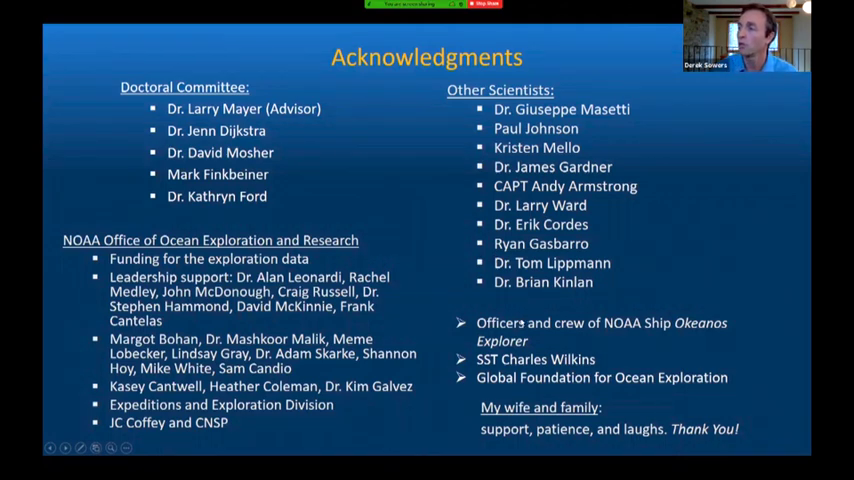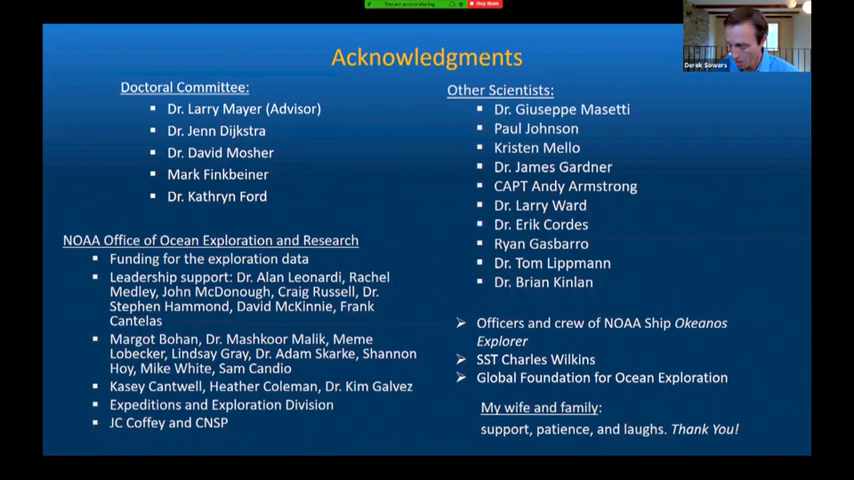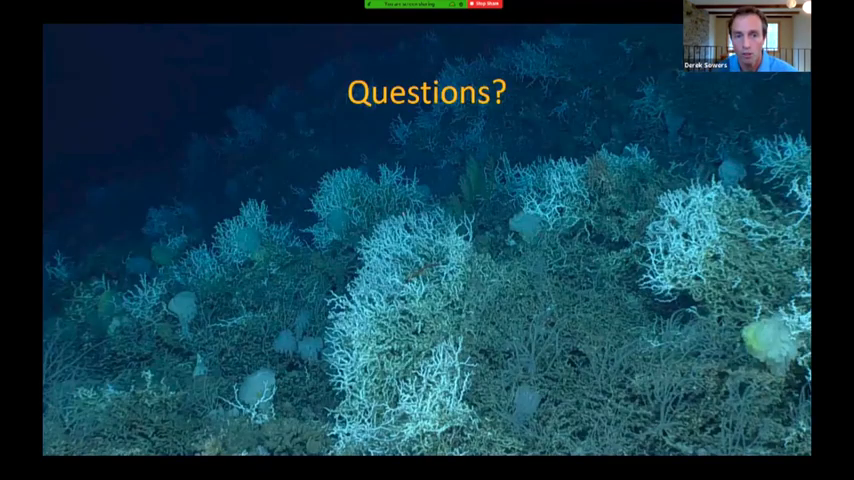Officers and crews of the NOAA Ship Okeanos Explorer. Our senior survey tech on the ship is a great friend of mine and really made sure that the data quality that we collected throughout this work was very high. The Global Foundation for Ocean Exploration, responsible for the quality of the ROV data, much of which was collected through this work. And finally, my wife and family, thank you for all your support. Really appreciate it. So with that, we can move to questions.